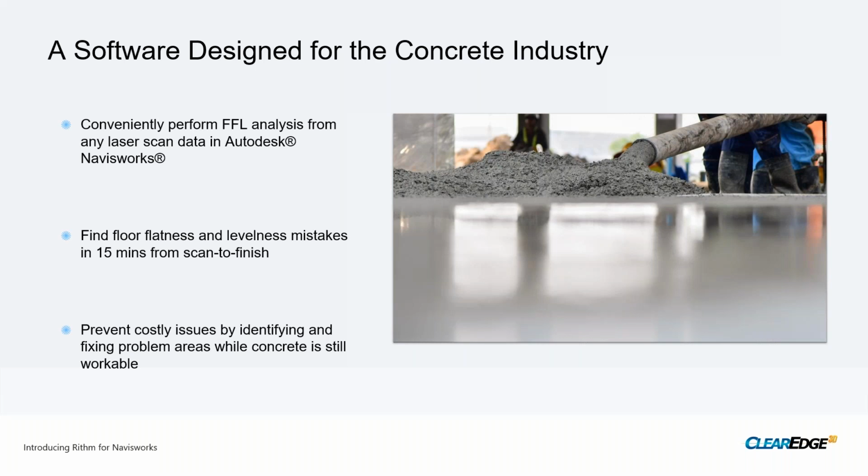So we're going to dive into a demo pretty quickly. I know that's probably what people are most interested in seeing, so we're not going to talk much longer. I do want to do 2 quick slides to highlight some of the real key values of using this software. As I mentioned earlier, once you have all this data collected, you can bring that into Navisworks, which is software you already most likely have. And then you can run Rithm on any laser scan data that's brought into Navisworks through the RCS or RCP formats, and it can be structured or unstructured.